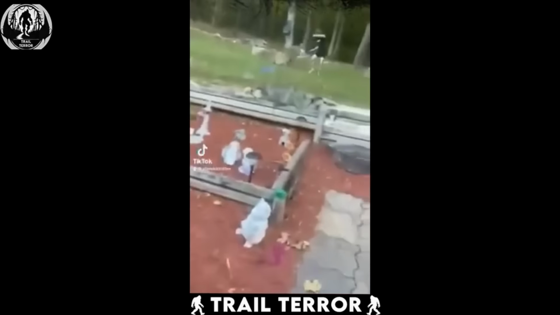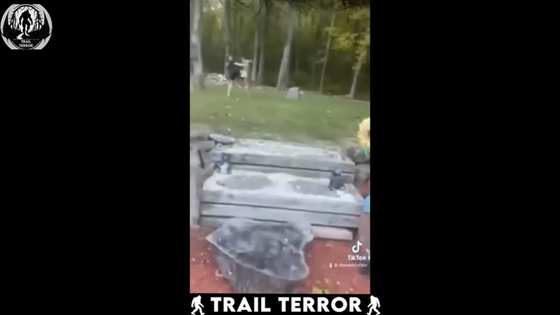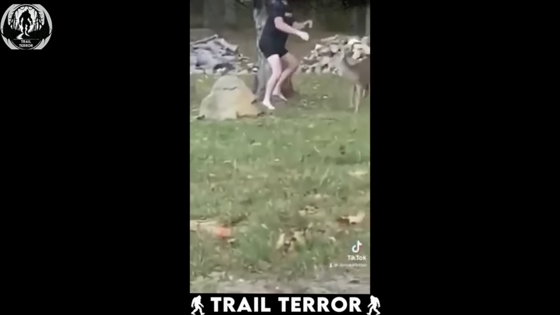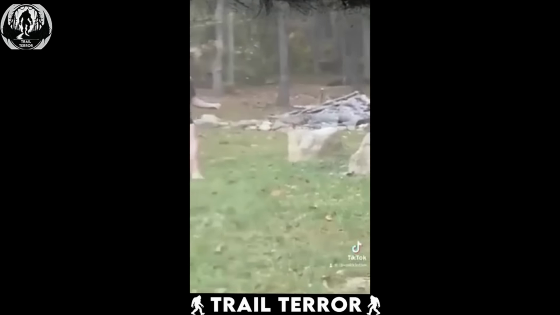This clip is another perfect example of why wild animals, no matter how seemingly docile, can be unpredictable. Here we see a man in what looks like a cozy countryside home, facing off with a rather feisty deer.